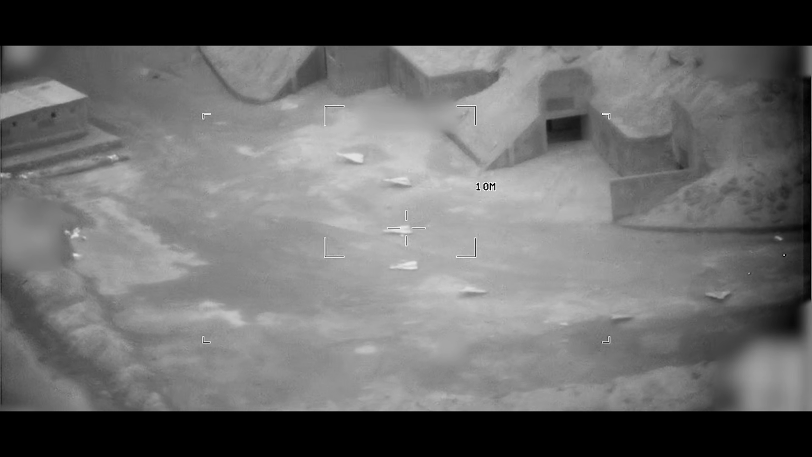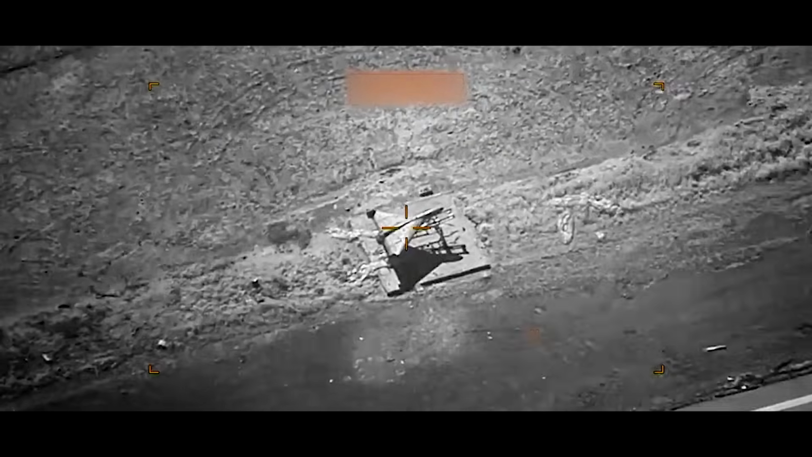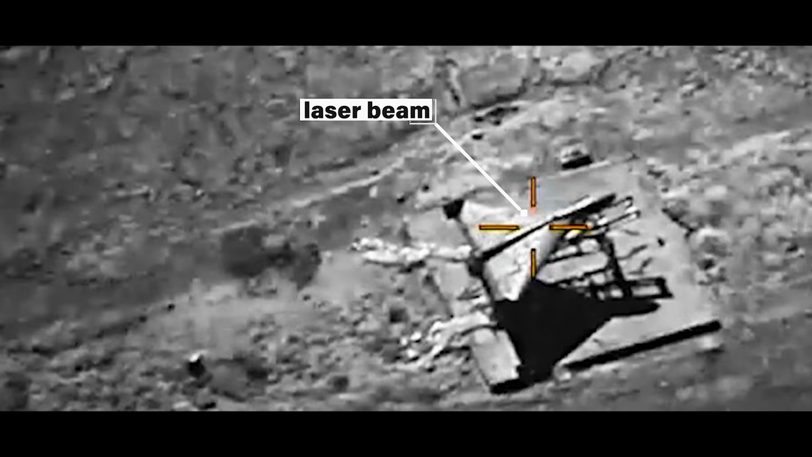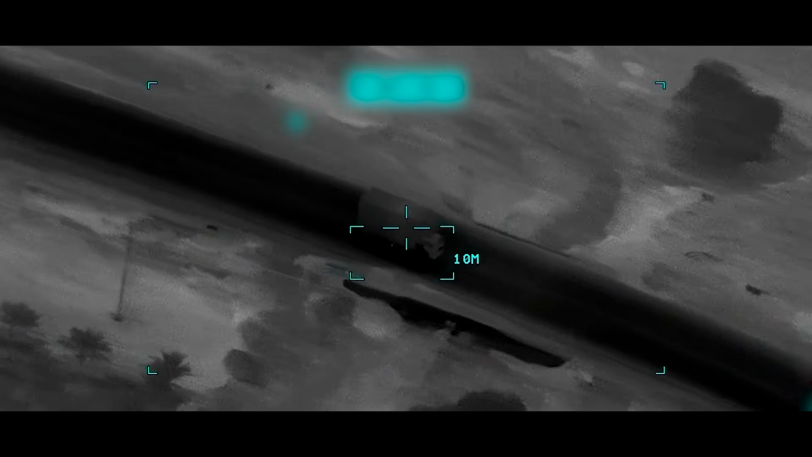Look at this freshly unclassified footage. The target in the crosshairs has a distinct delta wing shape. Those are loitering munitions sitting directly on their launch rails. This is a surgical strike using a Hellfire missile or a laser-guided APKWS rocket, completely denying the enemy their drone swarm capability.